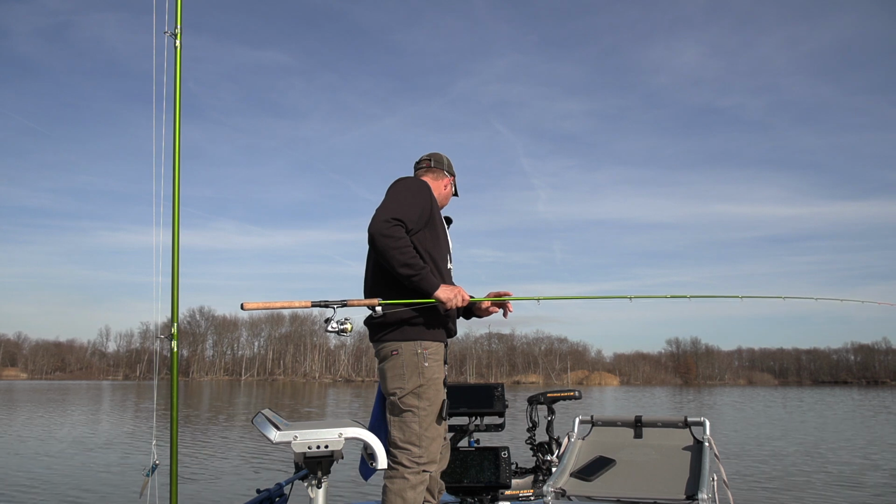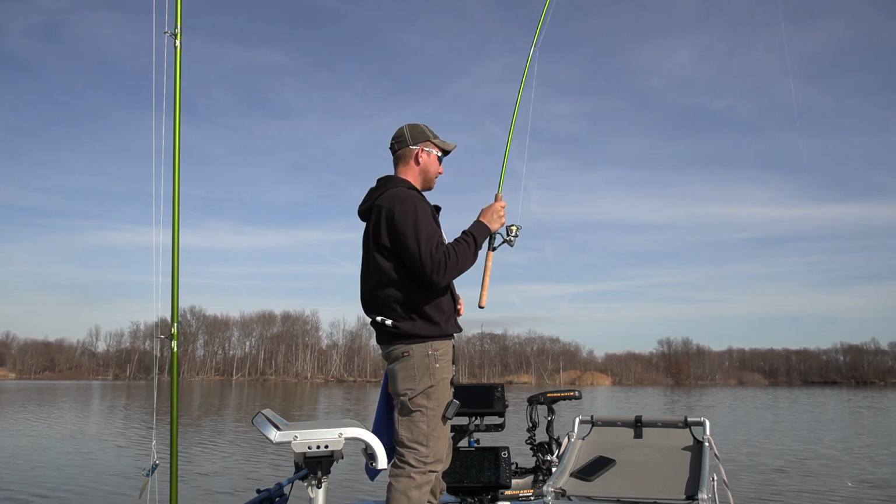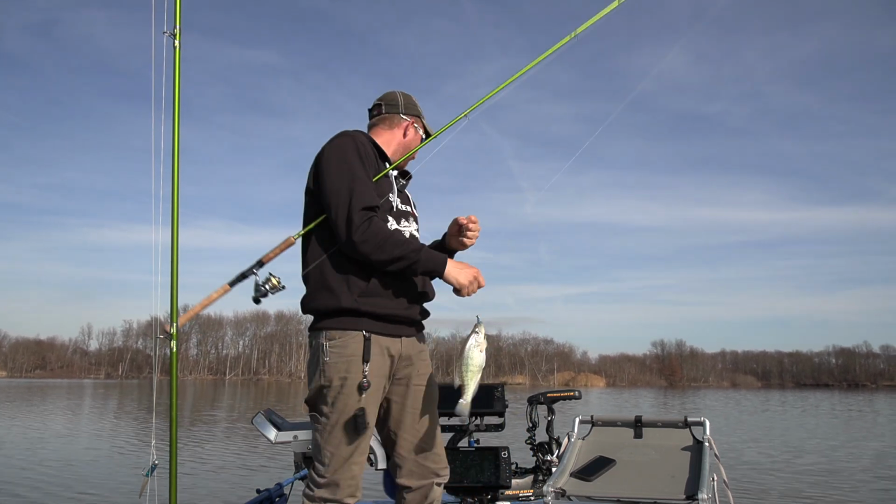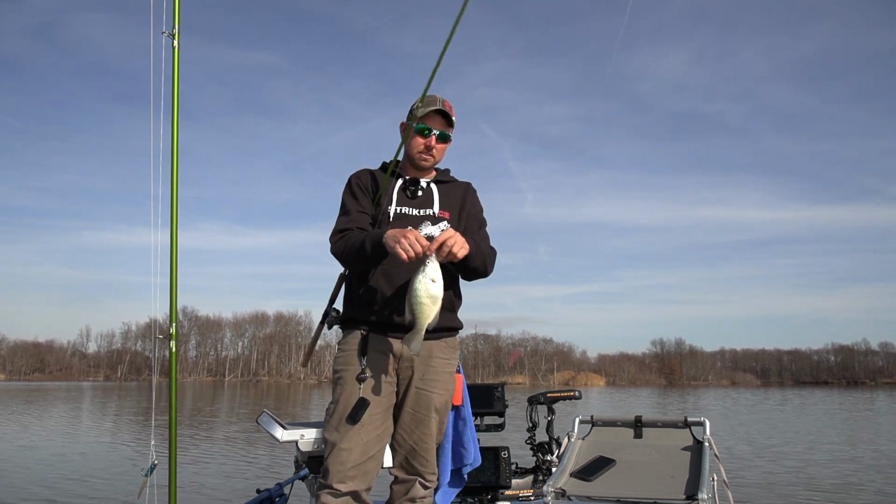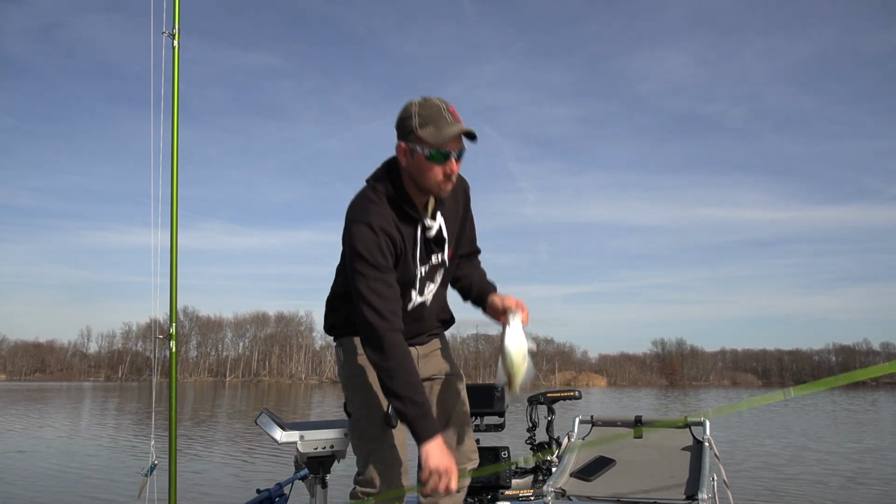Come on, fish, wake up. There, you see it. There he is, right there. Whew. That's a good one. That's a good one, guys. You can see I saw that fish right at the last little bit, and I was moving forward, so I just pushed my rod in, and I caught him just basically right underneath the boat.